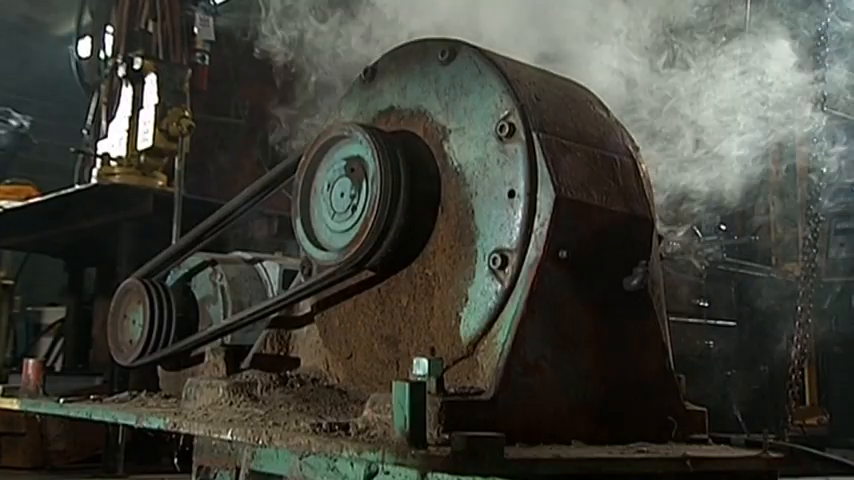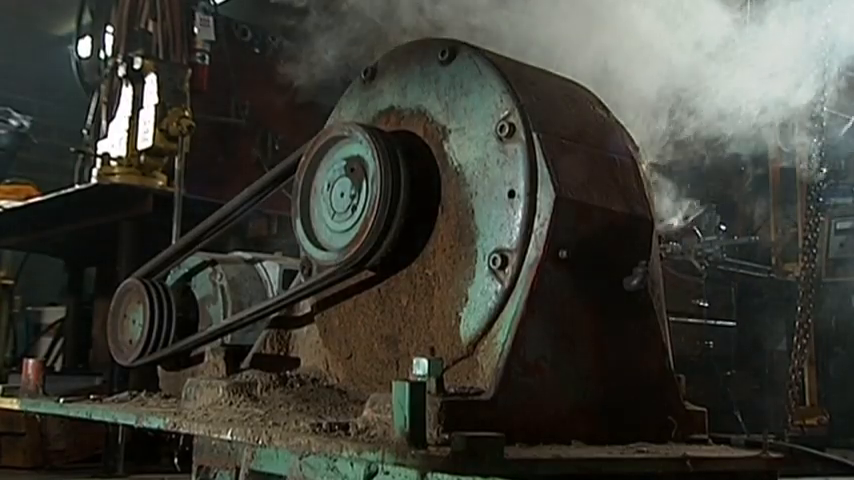Suppose this 10 horsepower motor powers a critical production line, or the HVAC system that keeps your IT equipment operating at the right temperature. The cost of downtime makes replacement costs look like peanuts. A recent survey of maintenance professionals revealed the cost of downtime averages $10,000 an hour. Talk about your money going up in smoke.